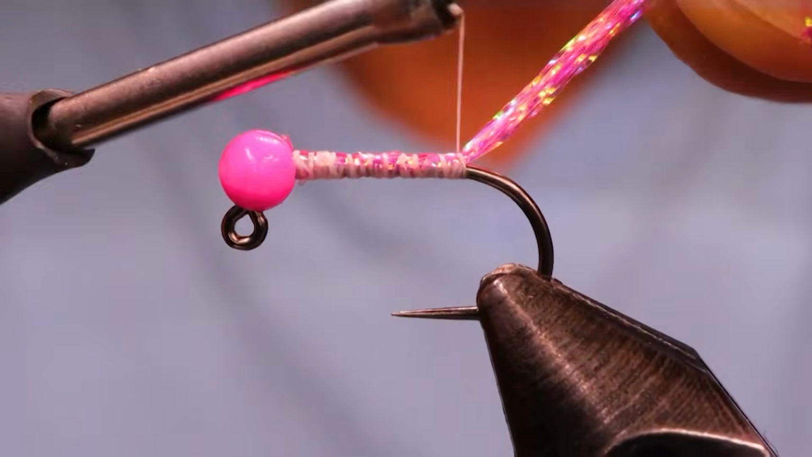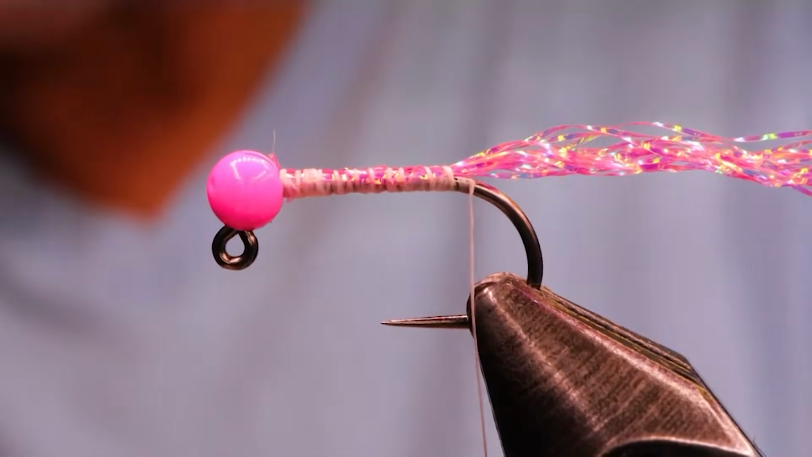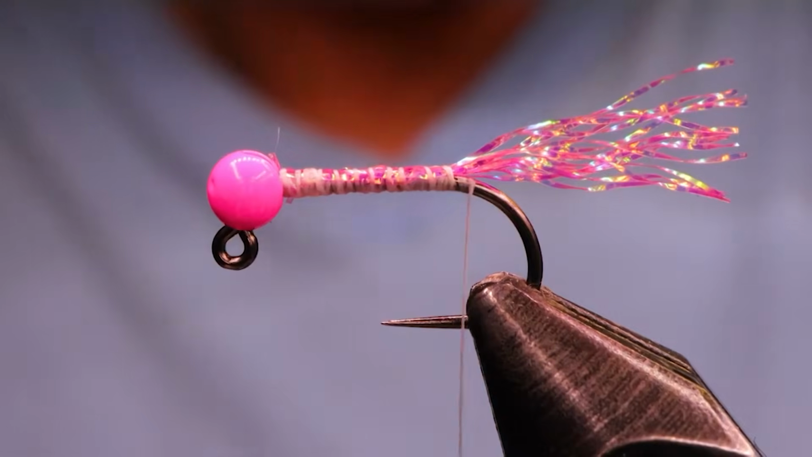So I get to that last wrap. I'm just going to take a couple of wraps in underneath it so it doesn't twist on me. Not that it's going to be that long anyways, but just in case, it holds it up a little bit. So just a little bit of an accent, like so.